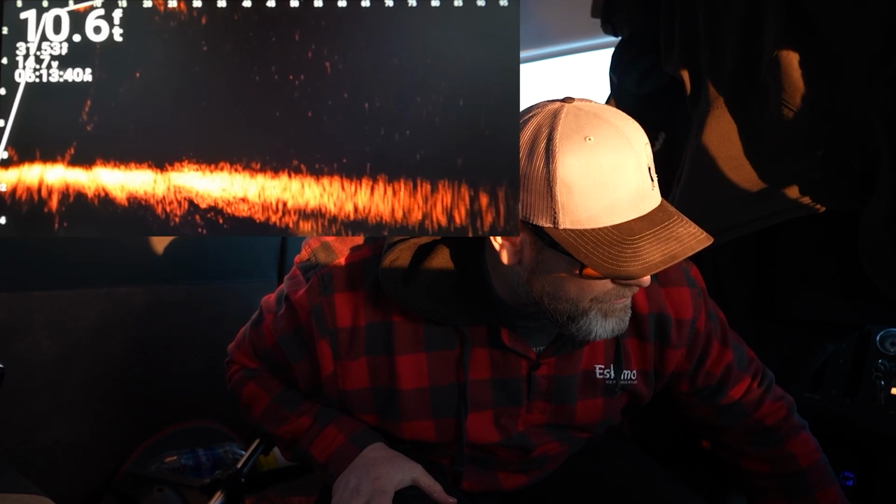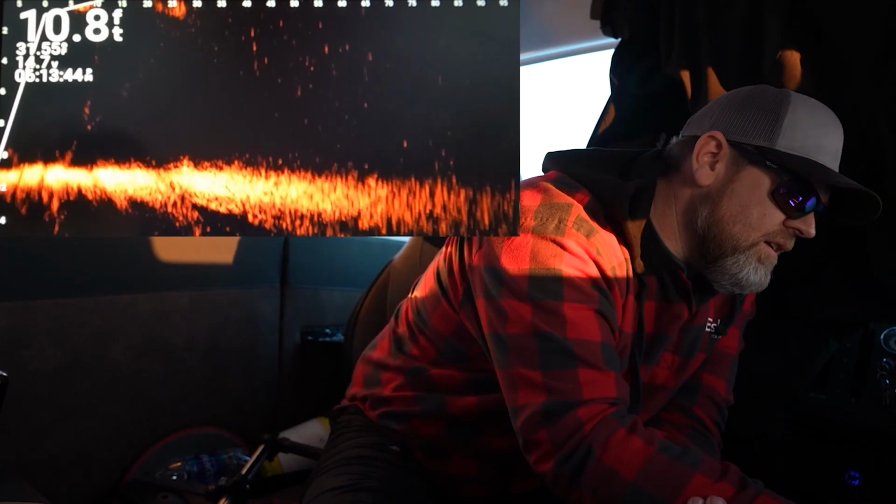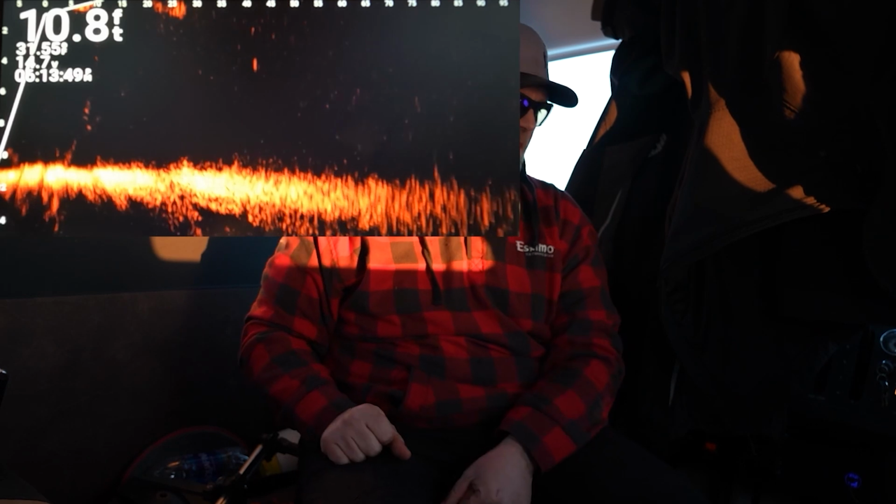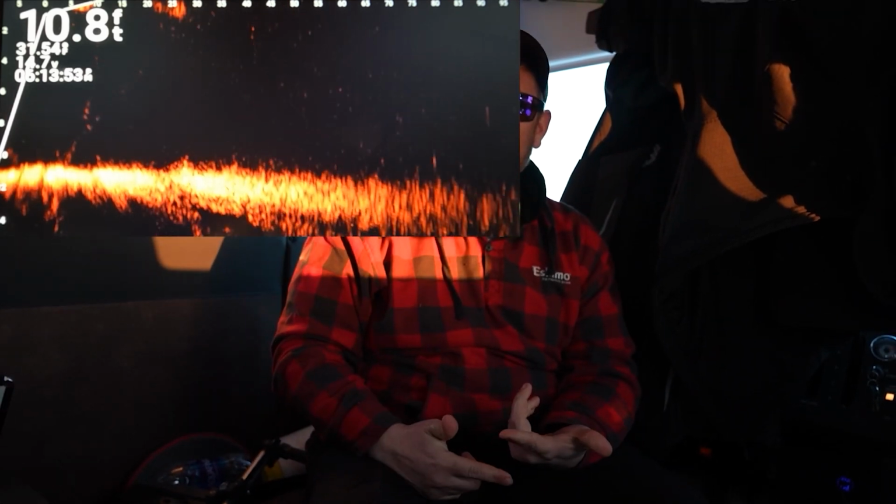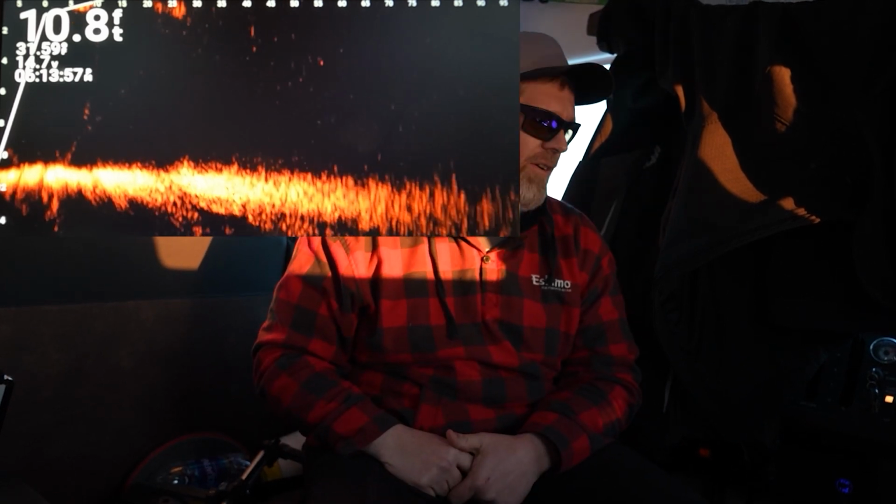There we are. So I'm able to see Josh right here. You can see the jig popping up and down at 80 feet. So we're stretched out to 80, and guys, we're seeing a 1/2 ounce jig head with a 3.5 inch swim bait on it.